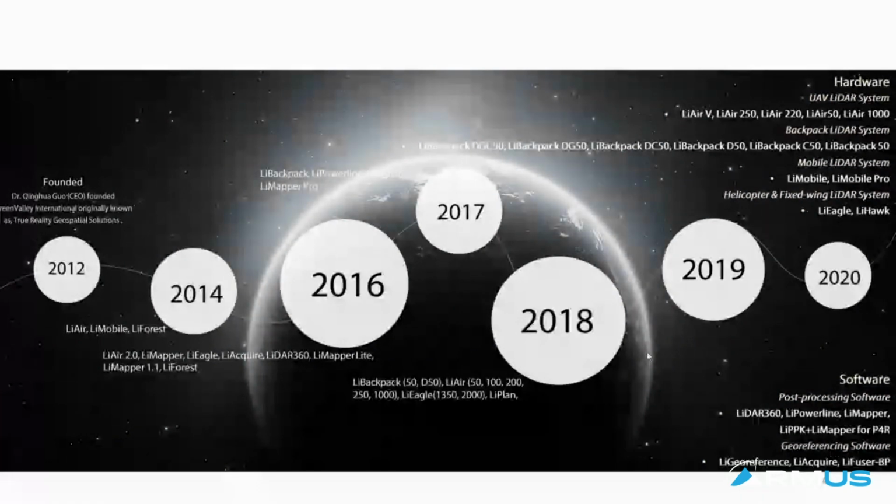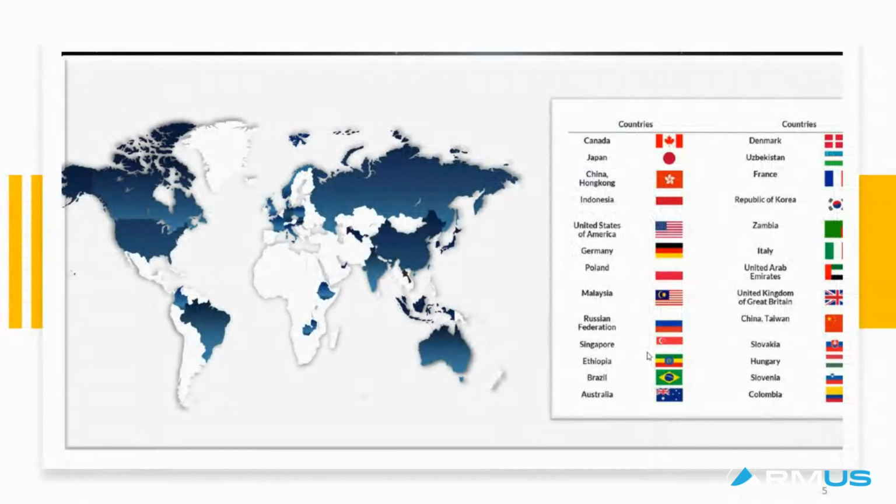I would say we have just about anything you can think of. But today, we just want to focus on the UAV LiDAR sector. To date, GreenValley has developed a partner network in over 60 countries, and we have a customer base from just about all the major countries you can think of.